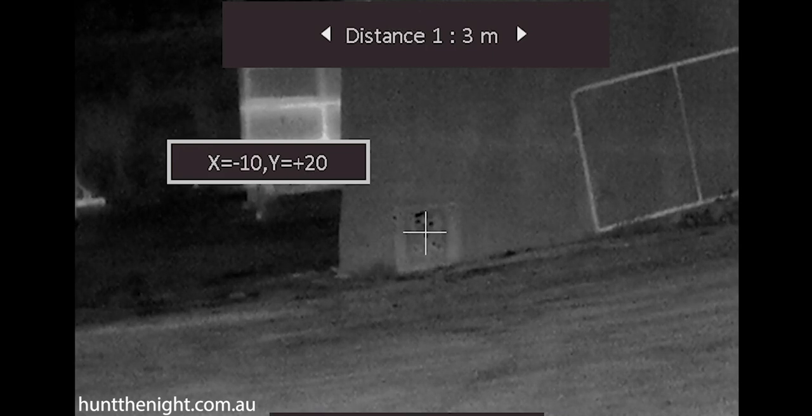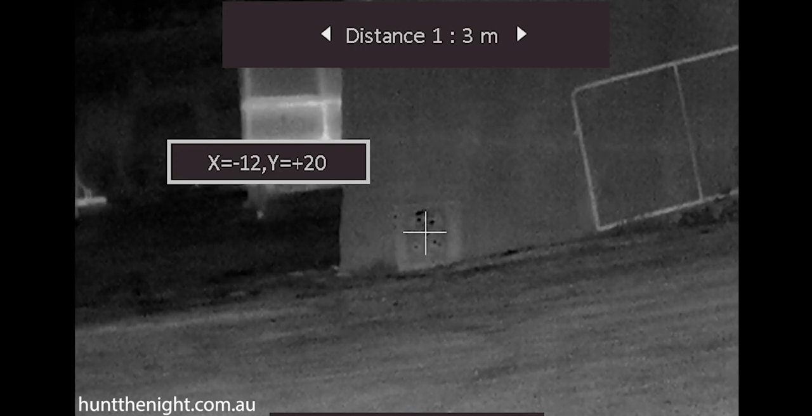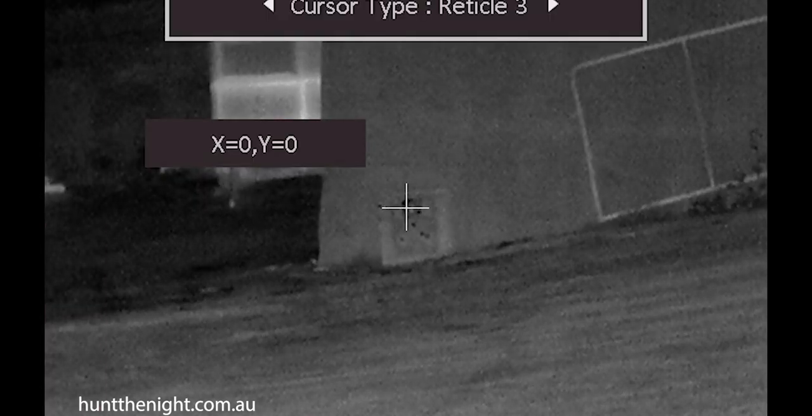And what we've done is we've measured it and placed it on that bottom left-hand corner, and you can see we get a -12 and +20 in our X and Y's. So we're going to take that information and go back into our reticle system here. Now, I know this is a little bit of fiddling around, but it's actually easier than trying to do it the kind of traditional way.